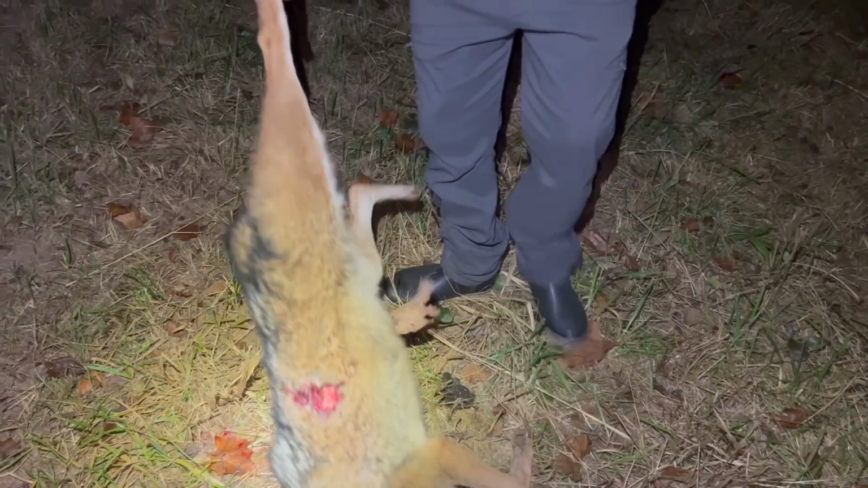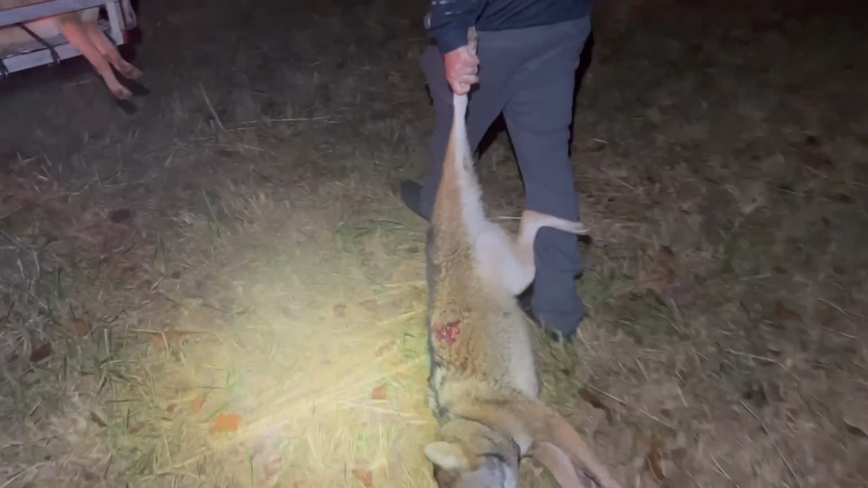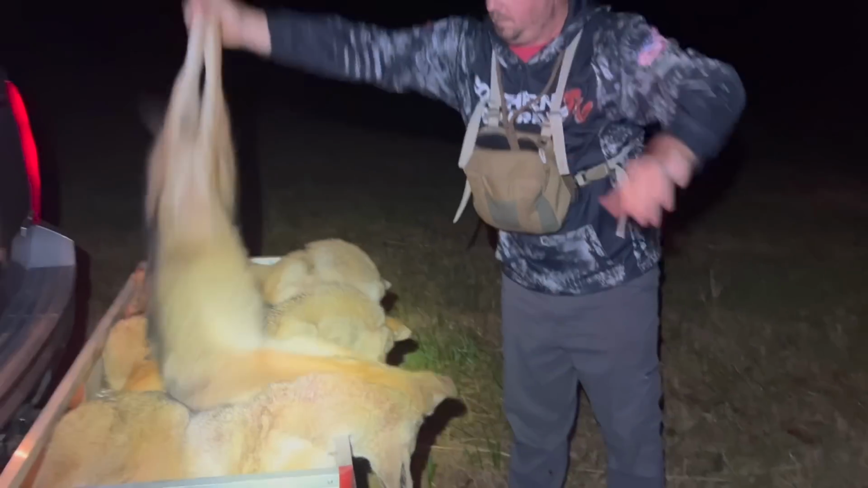Well, we got the old big female, big dogs tonight, Guff. Big dogs. So we got this one, and we got to go pick up the other one. You want to undo that? Oh yeah. Feeling a little wagging up now. That's the most that the Yukon's had in her, or getting ready to be.